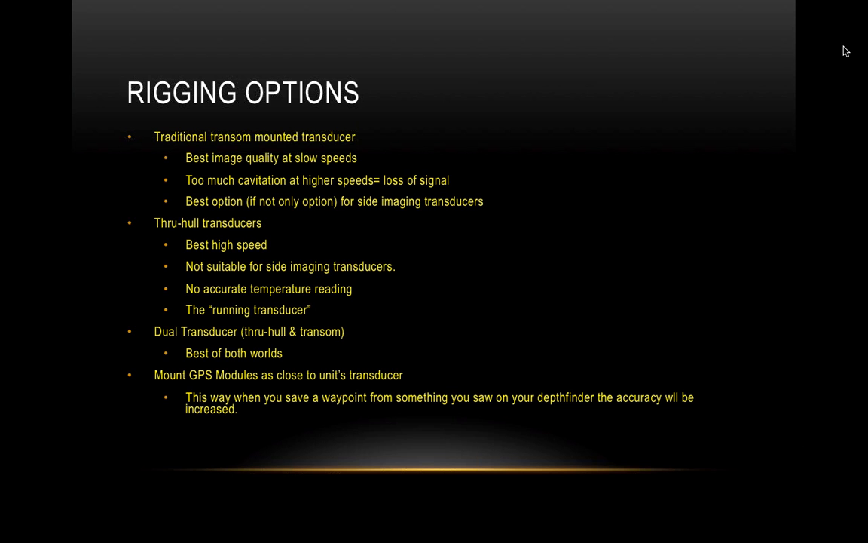But the best of both worlds is the dual transducer. The dual transducer is where you have the through hull in the hull, and then you have it connected through some kind of networking cable to a side imaging transducer or another type of transducer on the outside. Okay, and those work together. In a lot of units, the unit will decide which signal is stronger. So when you're running, it turns off the side imaging transducer and just focuses on the 2D sonar transducer that you put through the hull, and vice versa when you slow down, and the signal's better on the transom.